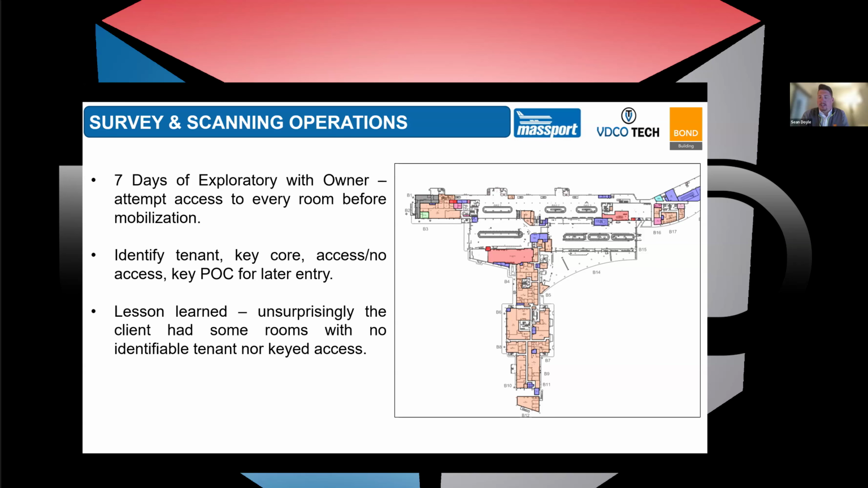Really what was important to us, or was suggested to us as a lesson learned from the previous venture, was to do an exploratory phase. So we spent 7 days walking around with a resident engineer to identify as much as possible the tenant, the point of contact, or even the key, if we did or did not have it, to try to gain access to every space.